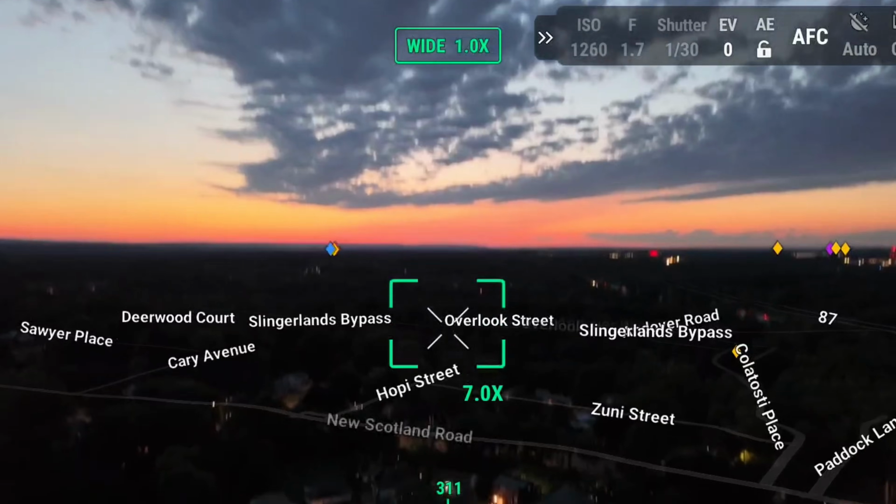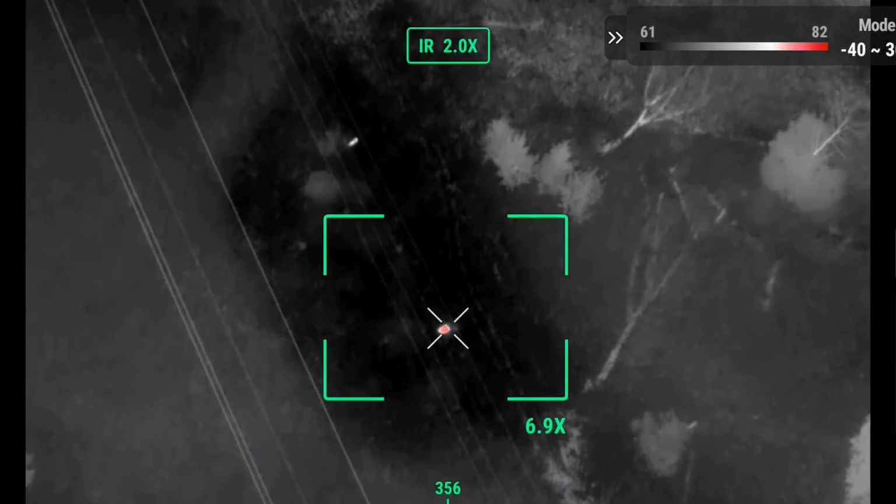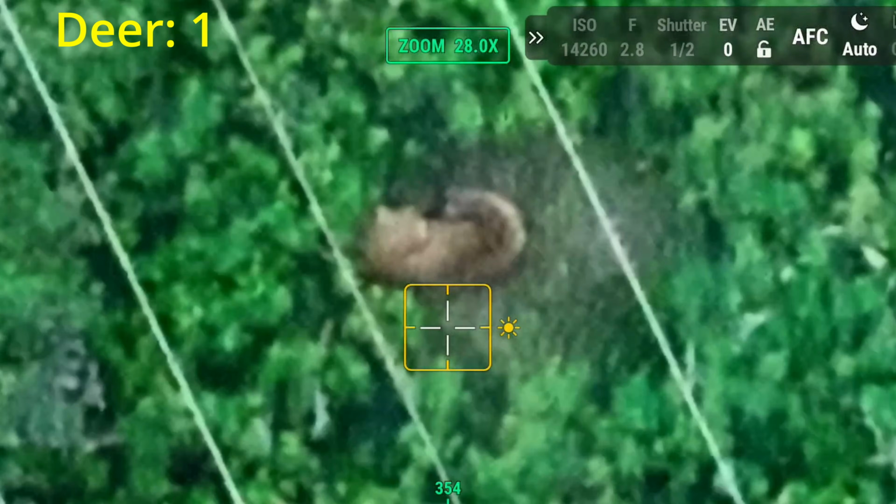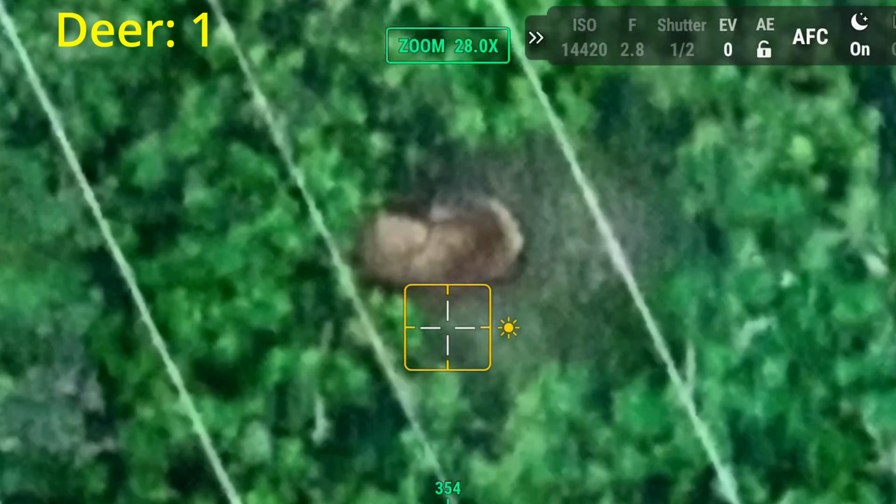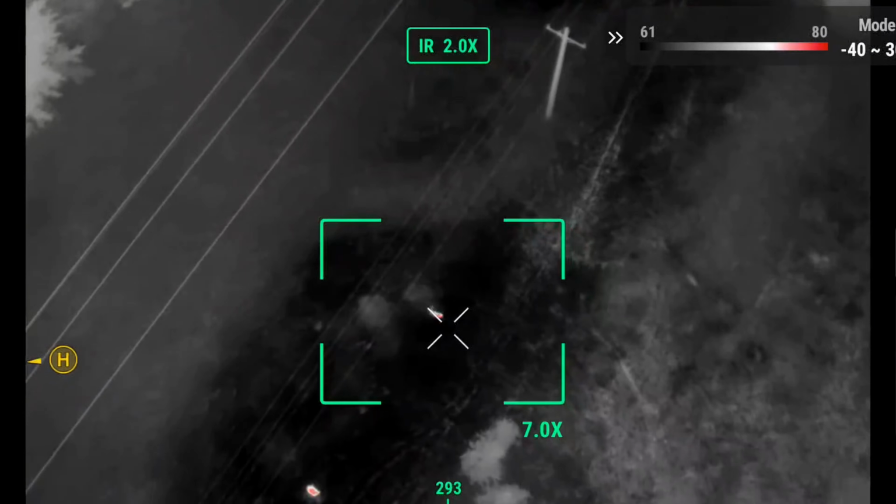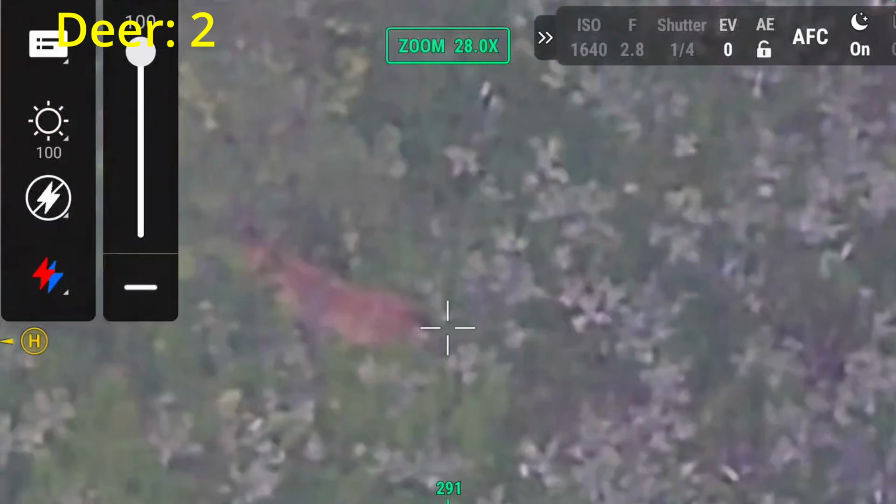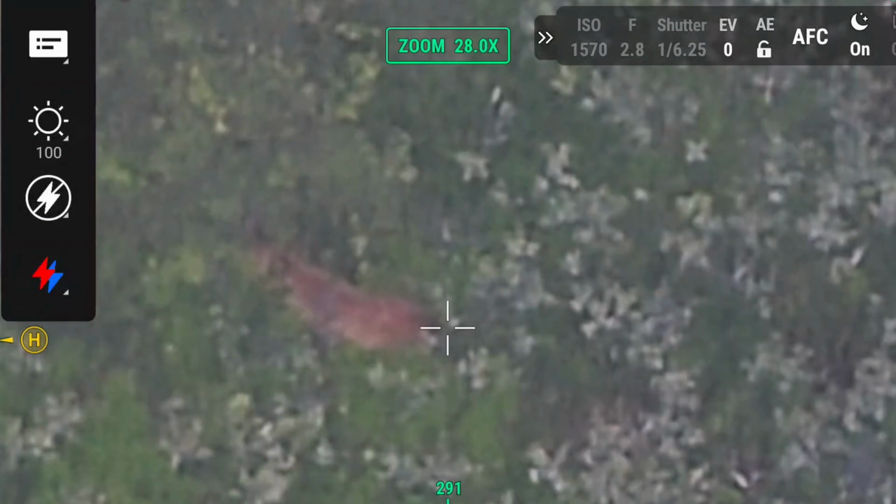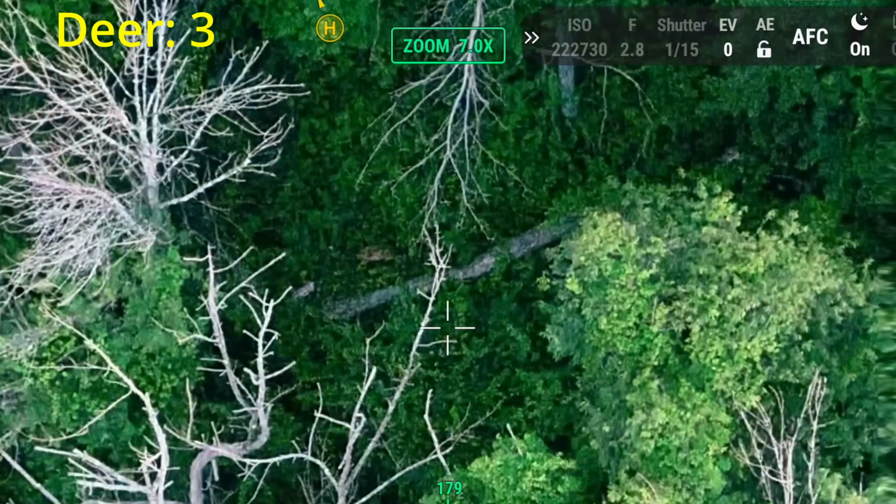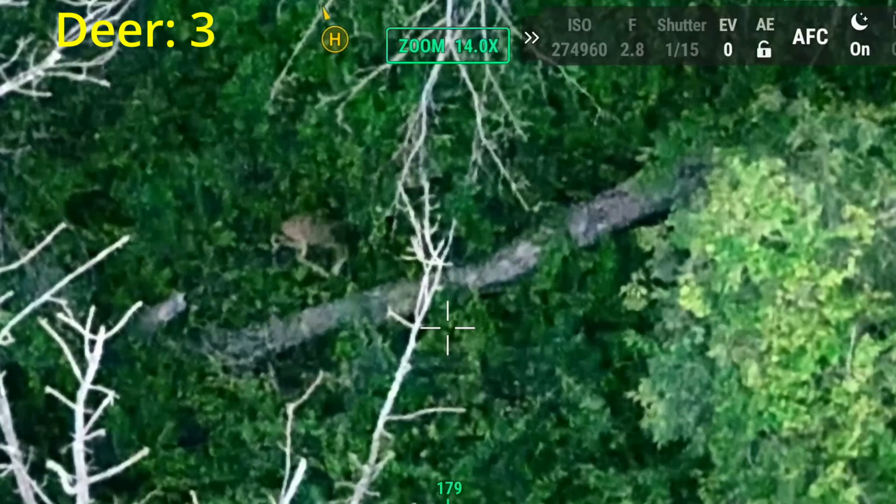It was a beautiful evening, temperature starting to cool off, and there had been 3 sightings in the last 12 hours. And finding deer and other wildlife is always good, just to know that thermal conditions are going to work in our favor. But we're not looking for deer. Yep. Those are deer legs.